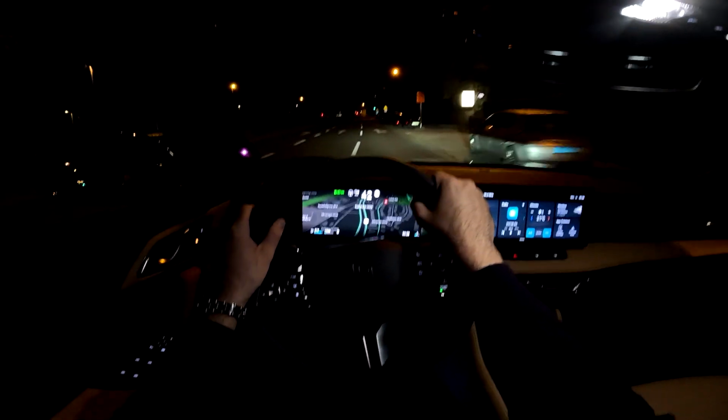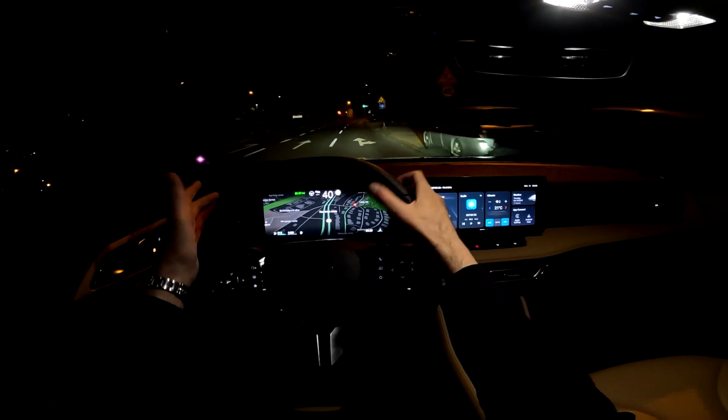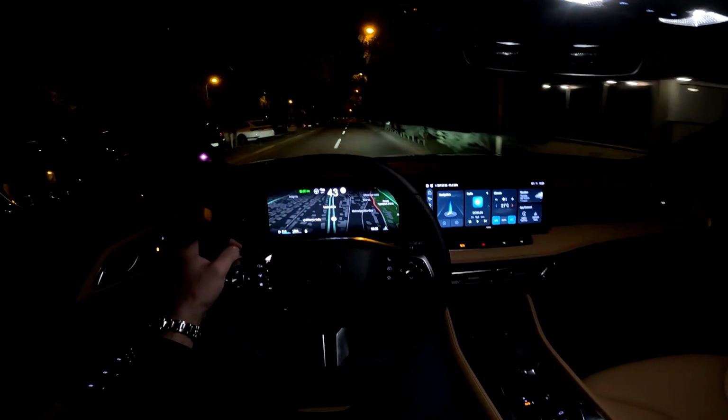And I love just cruising on the streets at night with a car like this. I think it's something that really relaxes you. Tell me in the comments, do you agree with me?